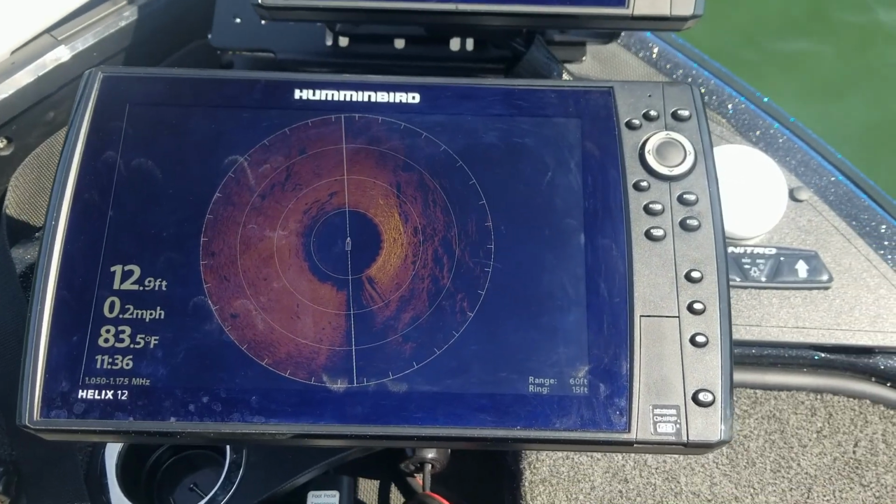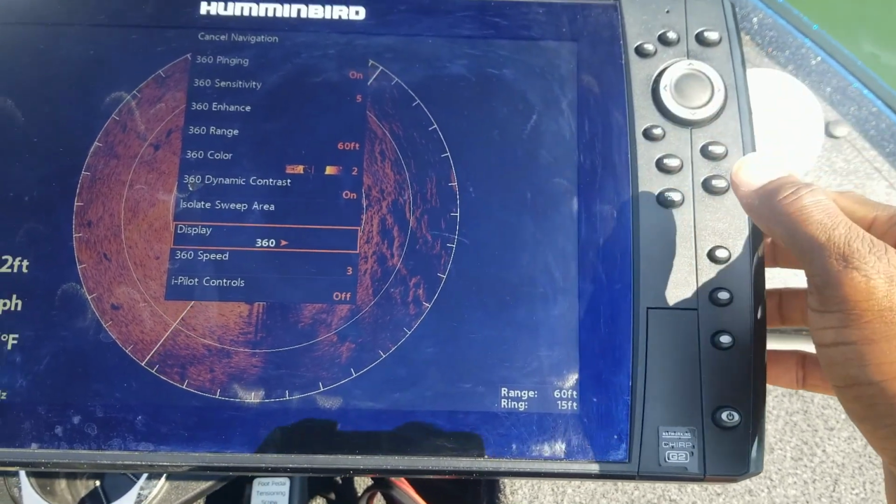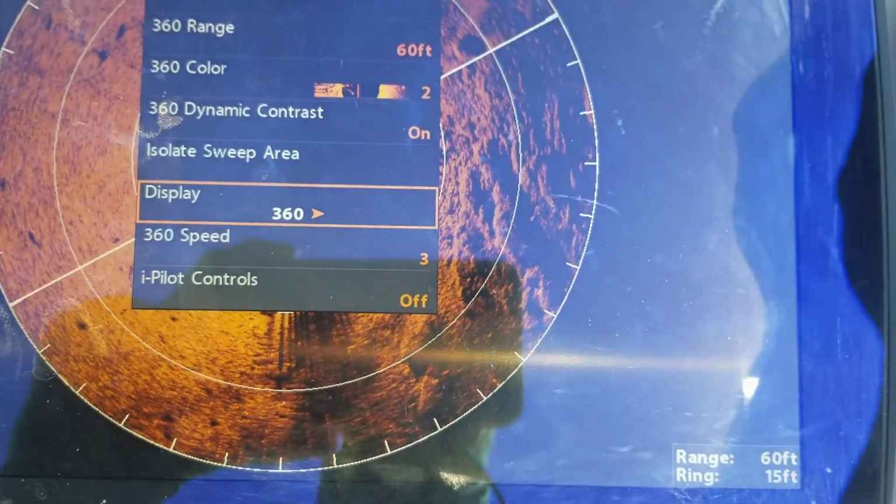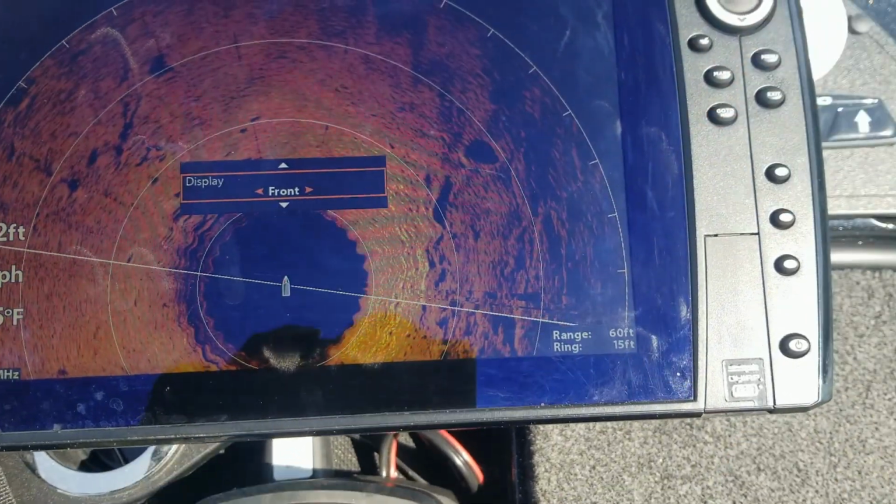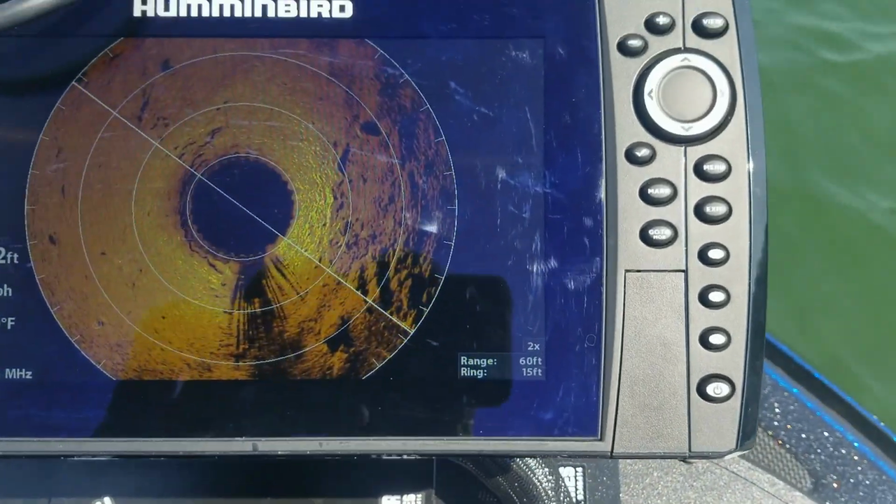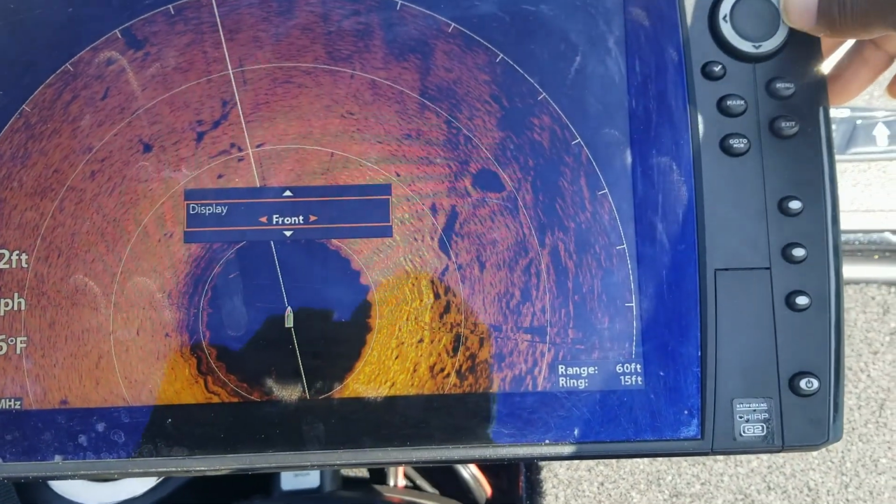All right, so another interesting feature that's worth playing around with is the display area. So basically, once you hit menu, you're going to go down to display. 360, of course, is going to go around the entire boat. You can go to front, which will focus more of the front area of the boat. All right, so it's just changing the settings on this one right now. So that's focusing more on the front area of the boat.